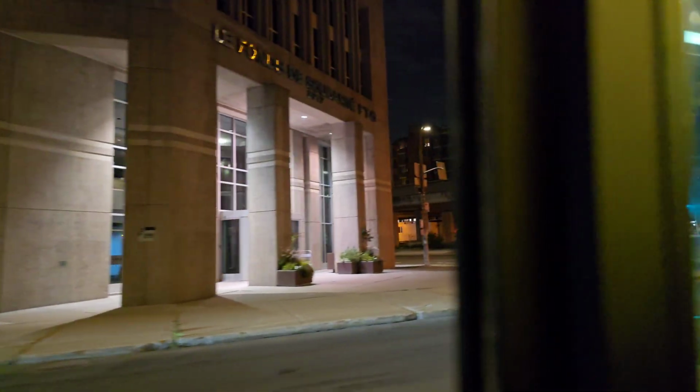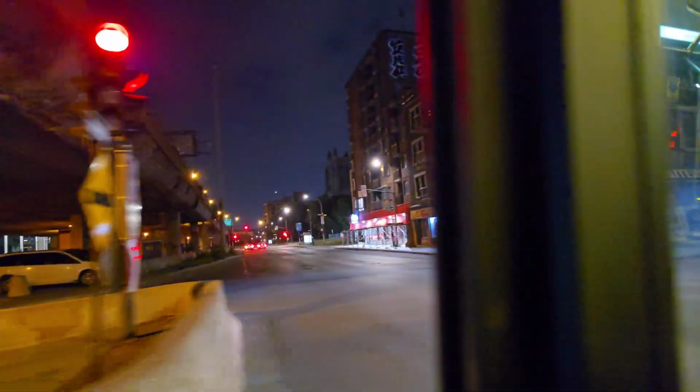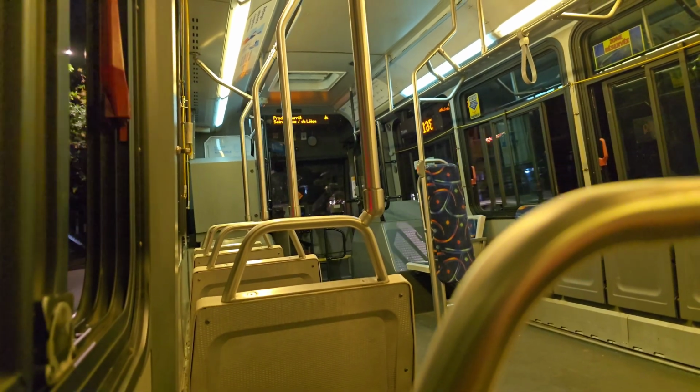By the way, it is interesting that the Metro is still open right now because it's Saturday into Sunday, but they still have a night bus running, which is interesting. I wonder why they do that, because this route basically takes the route of the Orange Line between Henri-Bourassa and Berri-UQAM, even further south. So I'm not sure why they run a night bus while the actual Metro is still running. Maybe Pinhead or someone can answer.